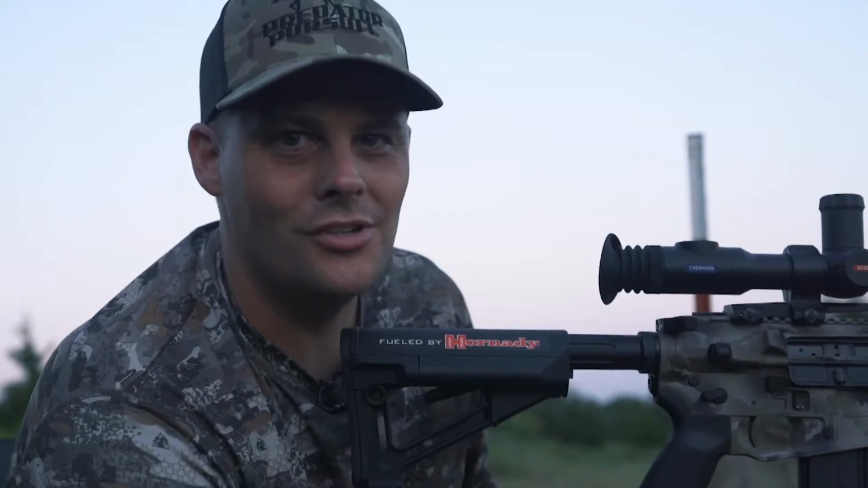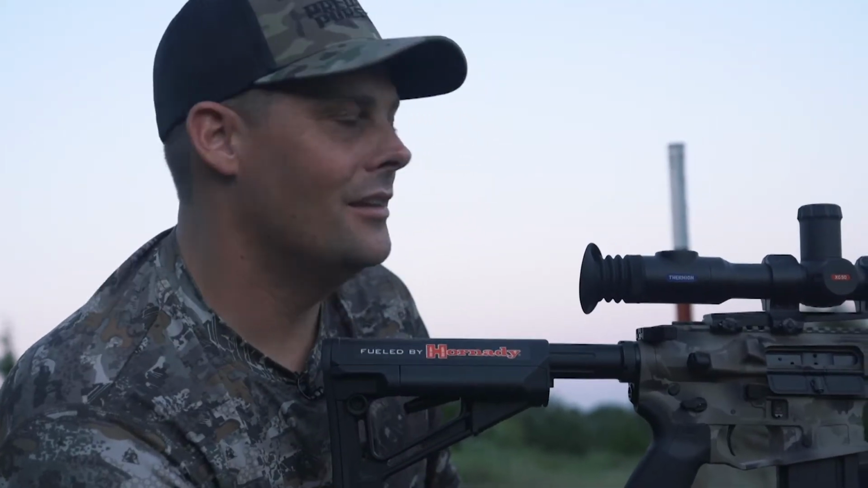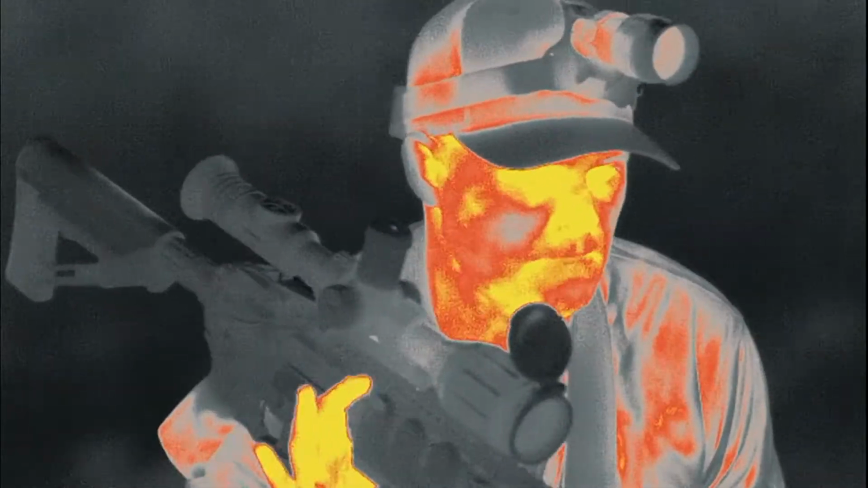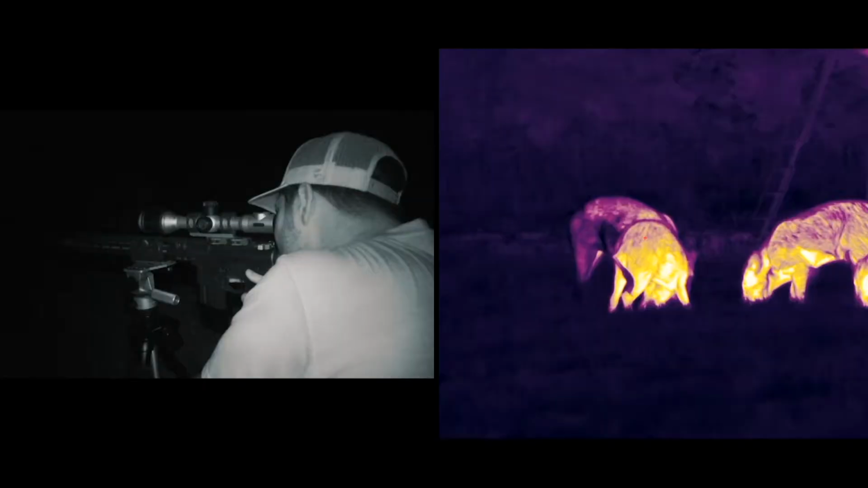And I really wanted to show you guys that this thermal works good in the daytime and at night. Once again, we're back in the same position as before. We've got so many hogs in this one group that it's tough for Cameron and I to both get lined up on 2 hogs. So we're just gonna have to be patient and see if we can make it work.